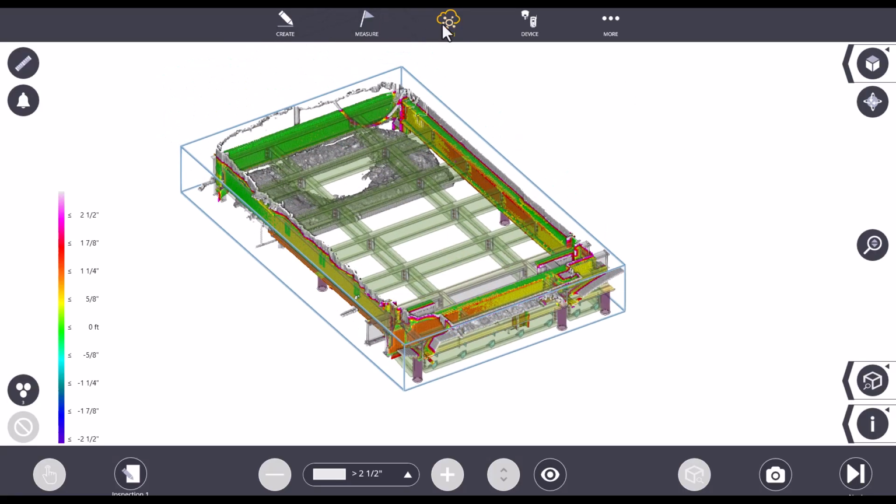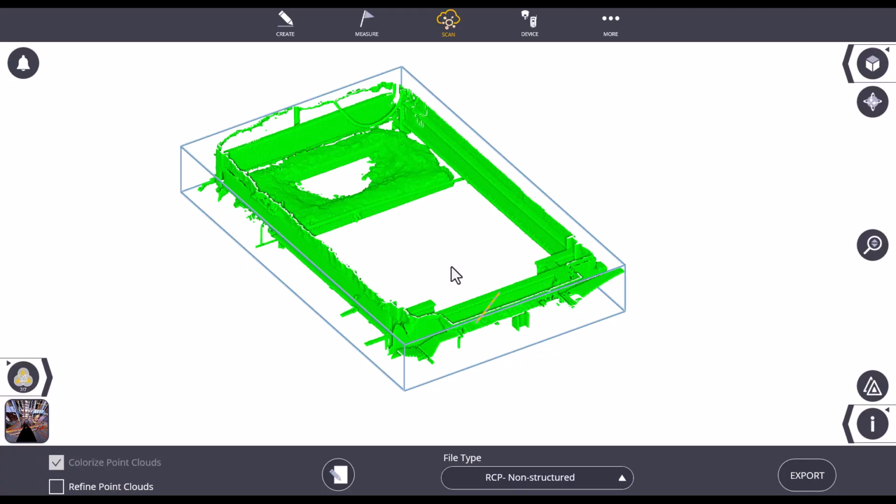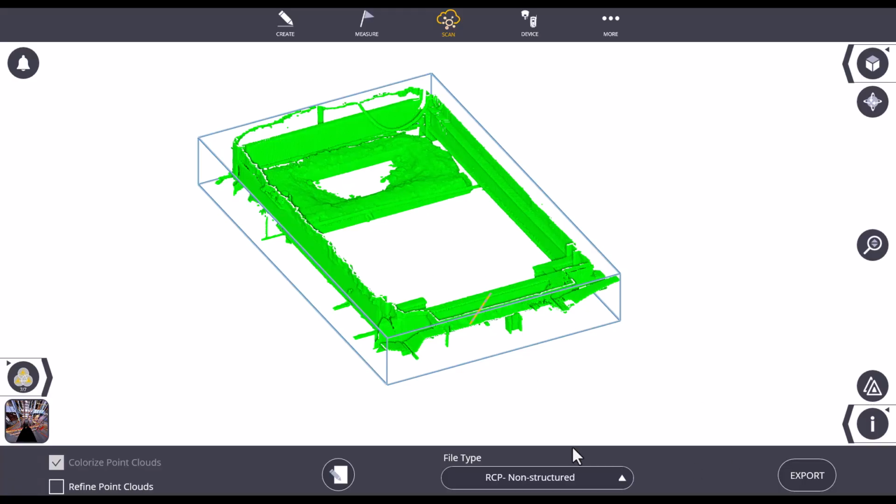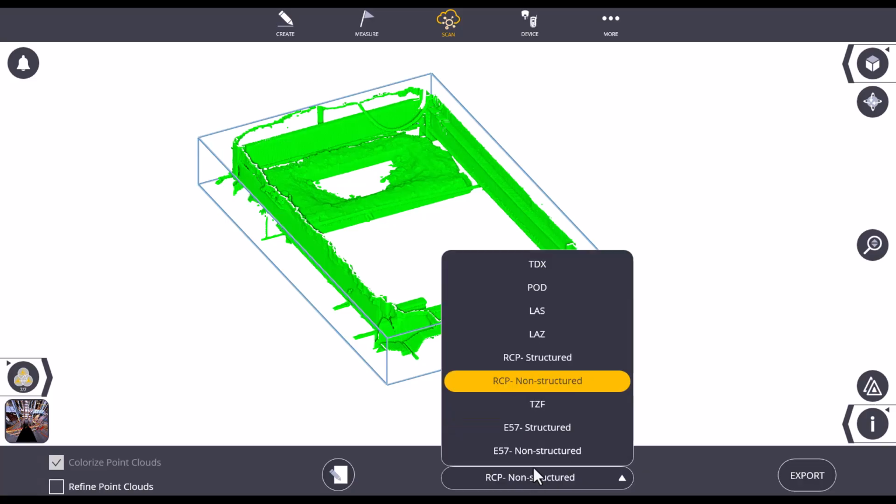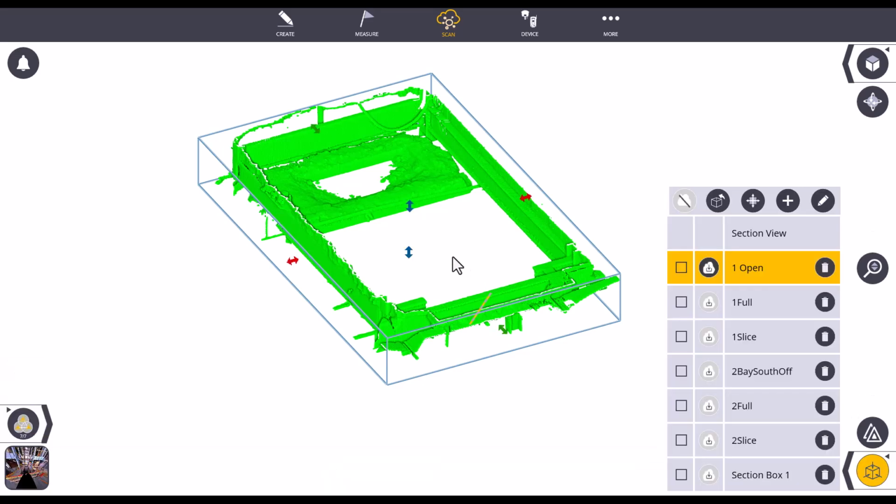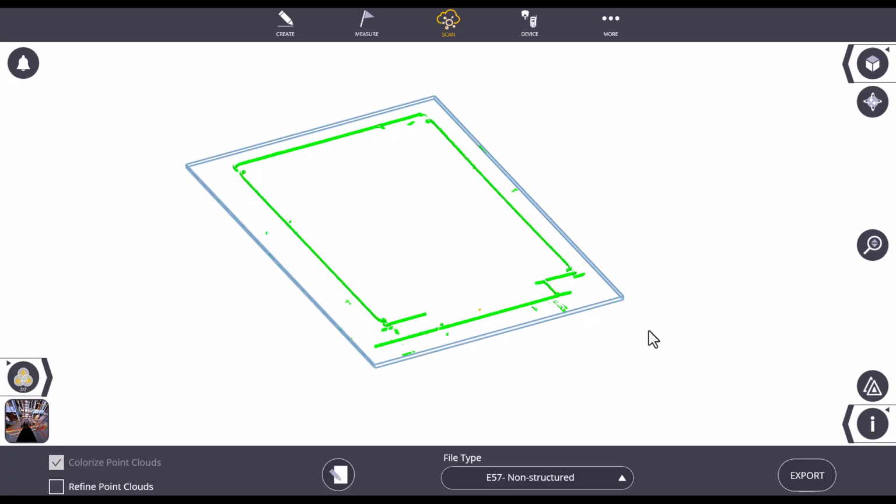So the next step would be exporting this to be used by the detailer and using these as-built measurements in SDS2, Connect, Tekla, Advanced Steel, wherever I want to actually bring these measurements in. With Connect, I can just pull these measurements. So I'm going to go to Scan, Export. If I'm going to Advanced Steel, RCP. If I'm going to Tekla, E57. I'm going to send a couple different slices of these, or essentially different section boxes, so that it's just easier to pull measurements. I'll do that, and then the next video will show you how to take measurements in Connect.